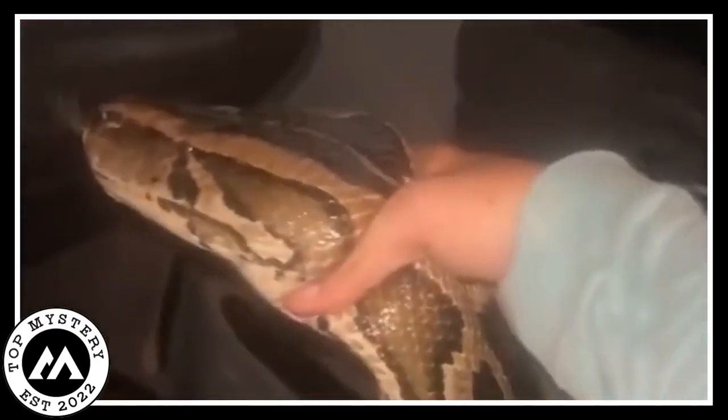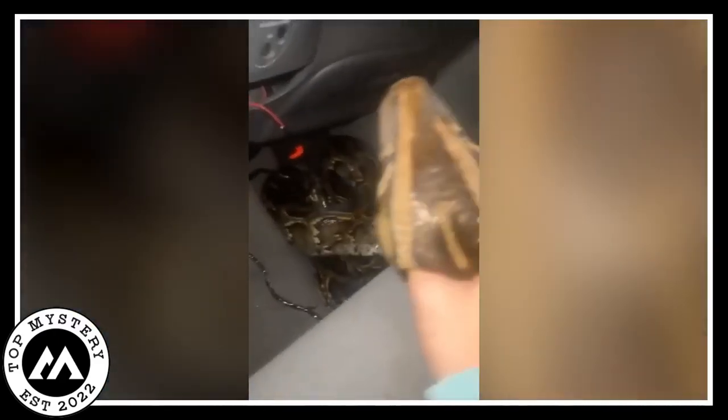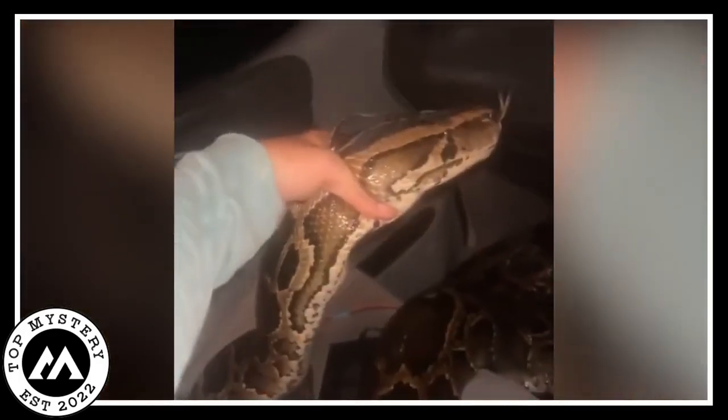I can't help but think about the risk factor here. Giant pythons aren't exactly known for tea parties. The whole thing gives me the heebie-jeebies. You gotta wonder, what's going on in that kid's head? It's like a real-life horror show in the backseat of a car. Snakes under the seat? No thank you.